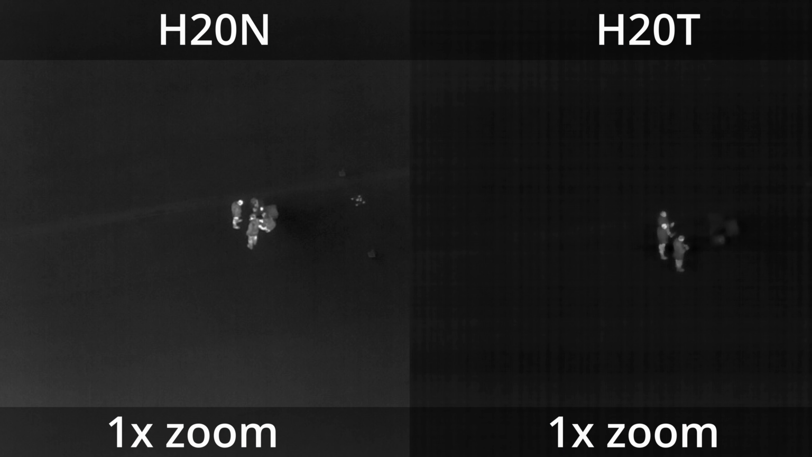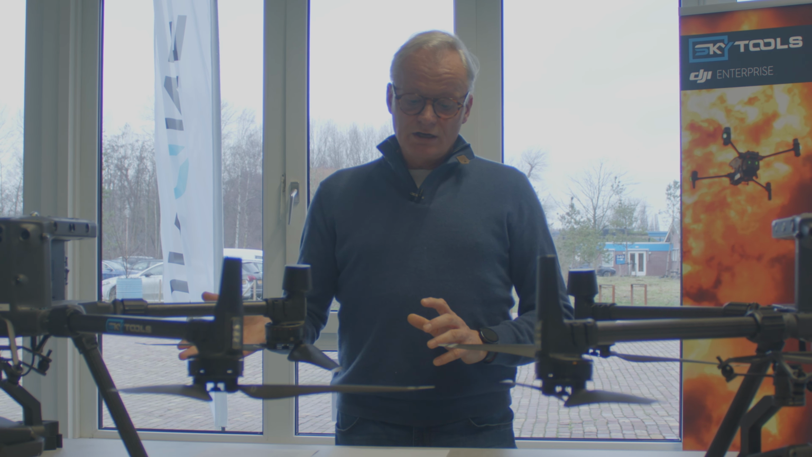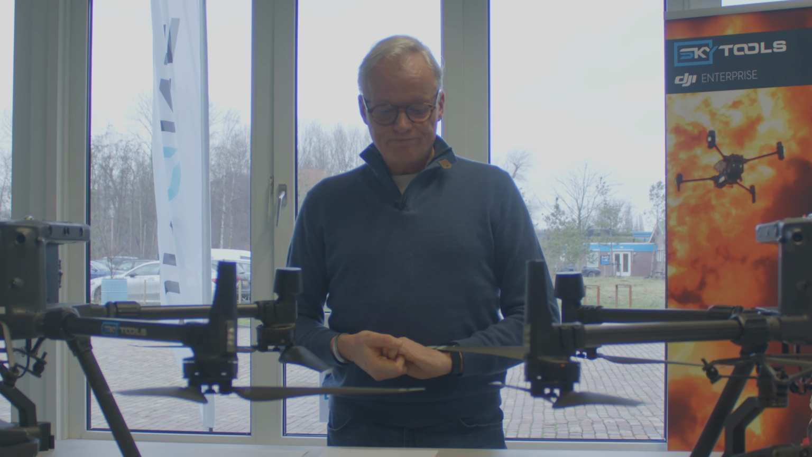If we look at the thermal camera, we could also see the night and day difference. And this time the H20N was the one that looked way better picture-wise. But this was only visible if you really zoom in to the subject, and this is due to the second thermal zoom camera that the H20N has. So if your main focus is thermal inspections, we could definitely recommend the H20N.